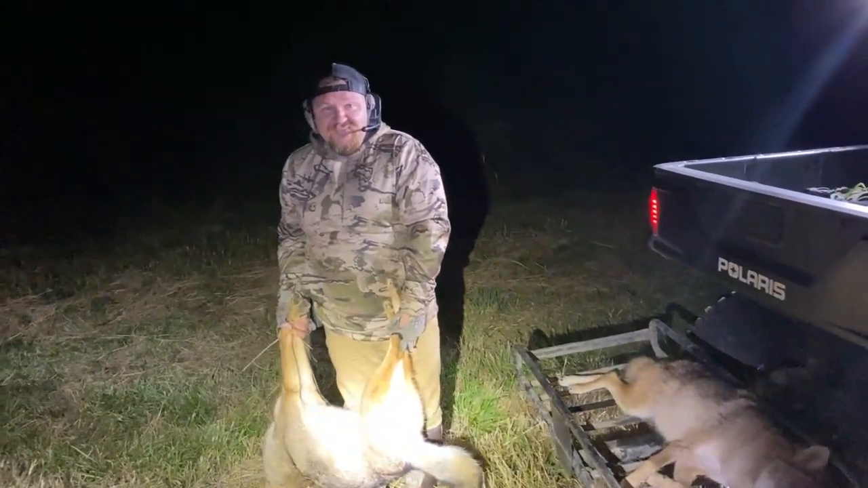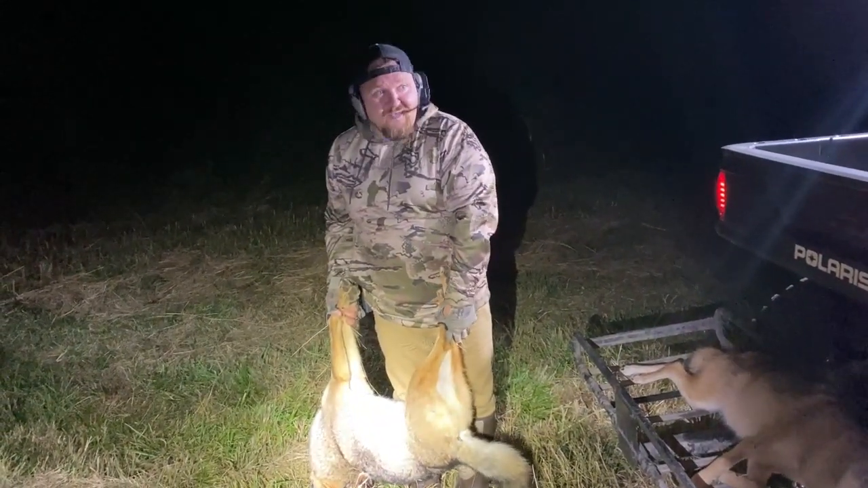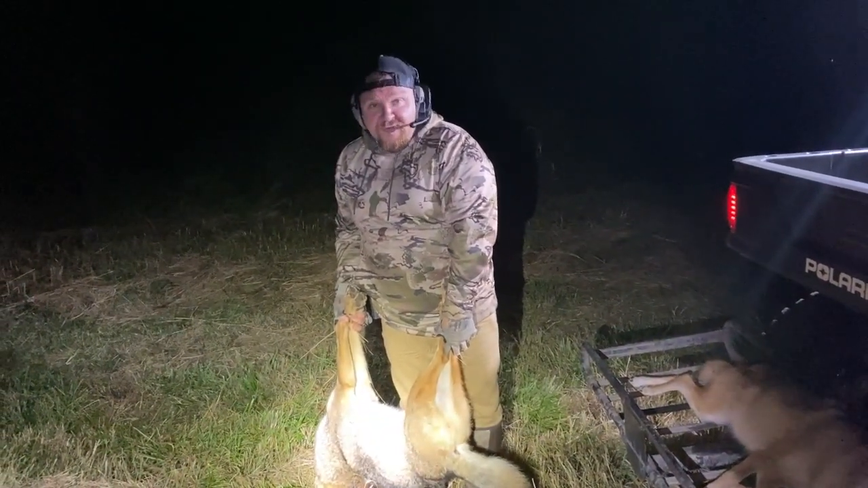Fixing to turn up the heat. We're shooting them with handguns, rifles, 250 yards. It don't matter, midnight, 125 yards from the house. We're putting them down, Jack. We've all had one of those nights. That dog jolted me. Hoo-wee.